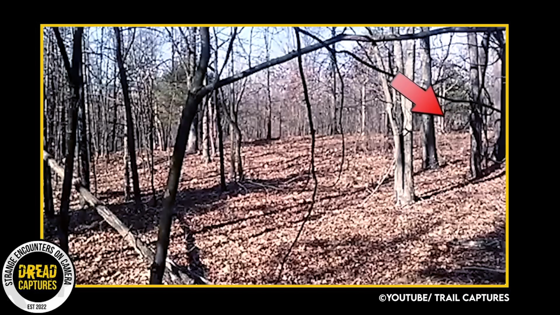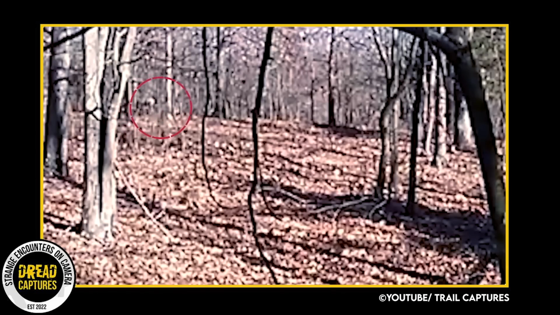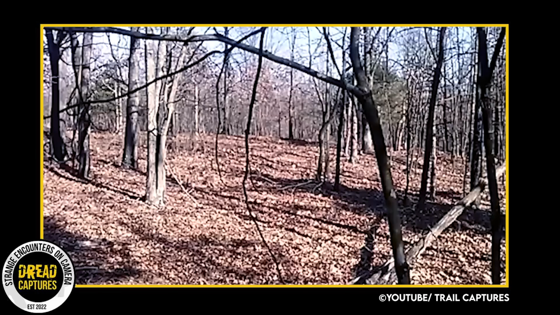As the video was captured from a distance, it's difficult to make out the exact nature of the creature. Nevertheless, many people are speculating that it might be the infamous and terrifying creature known as the RAKE.